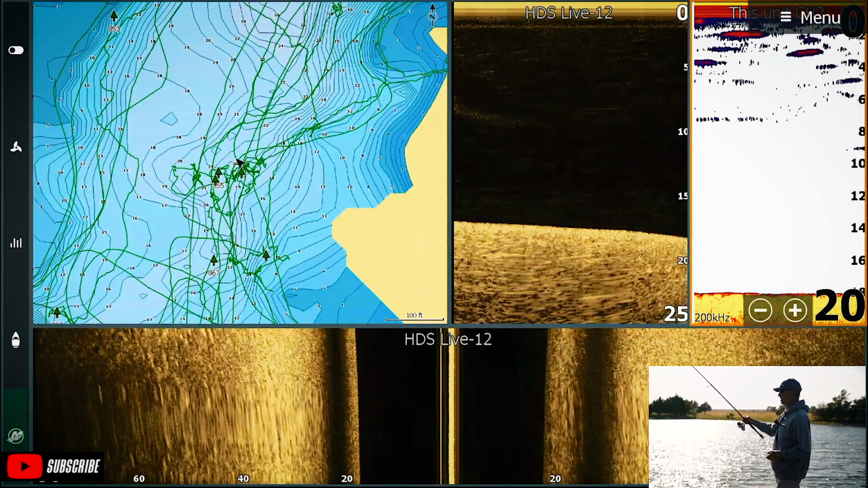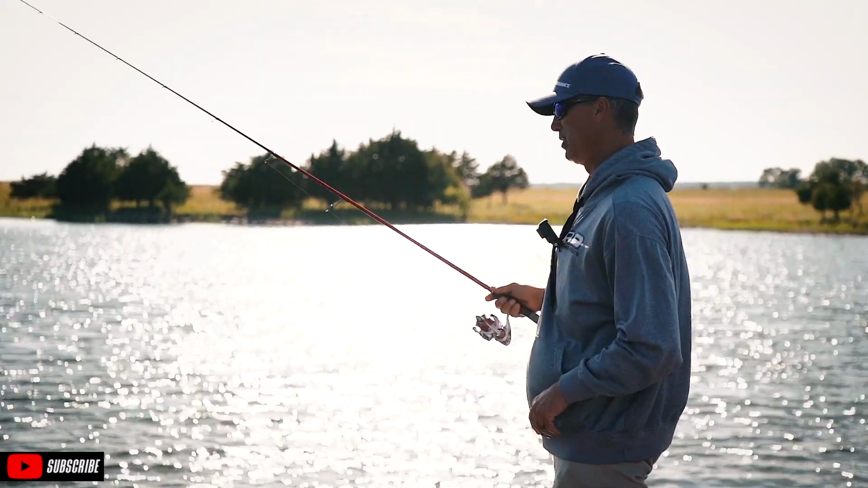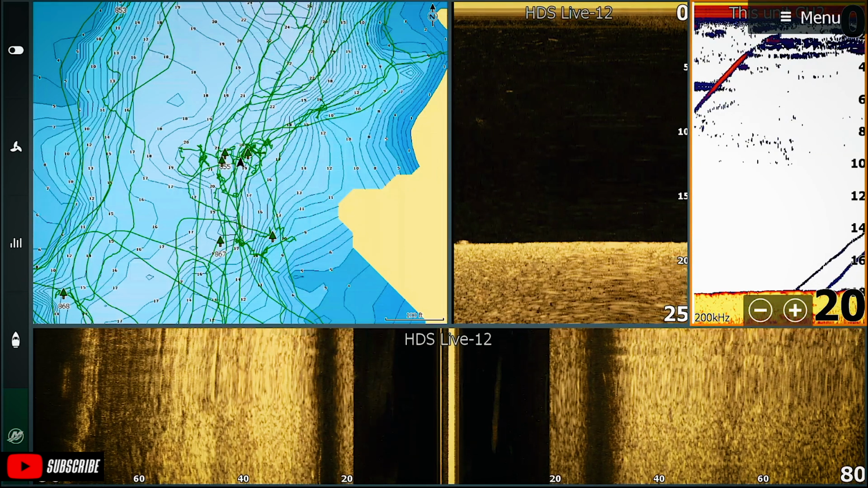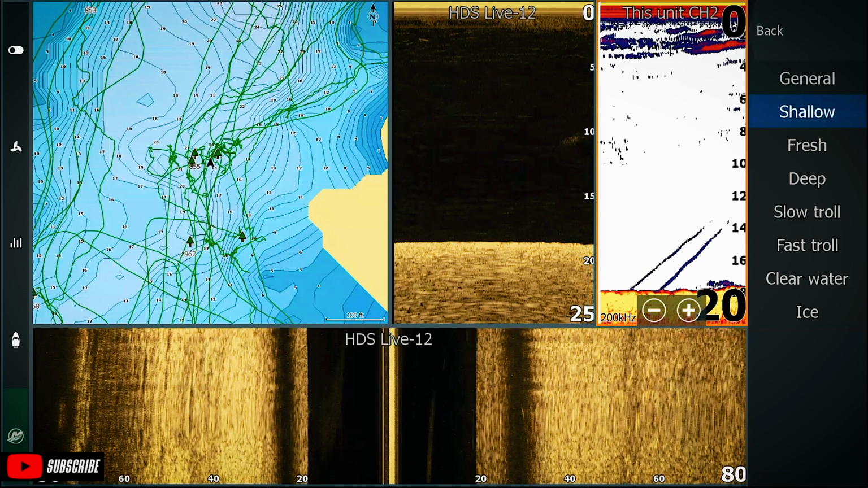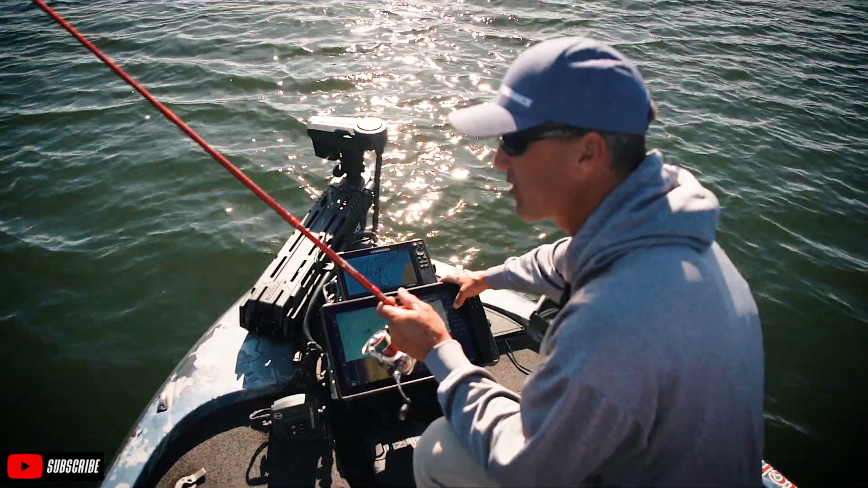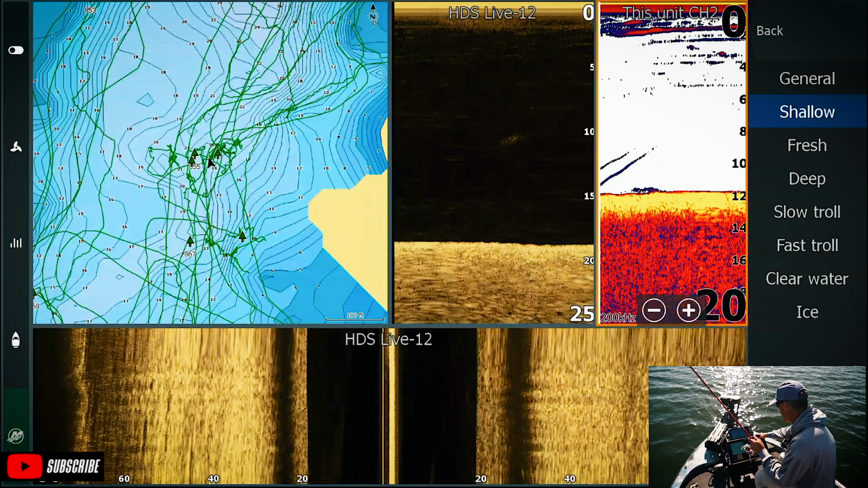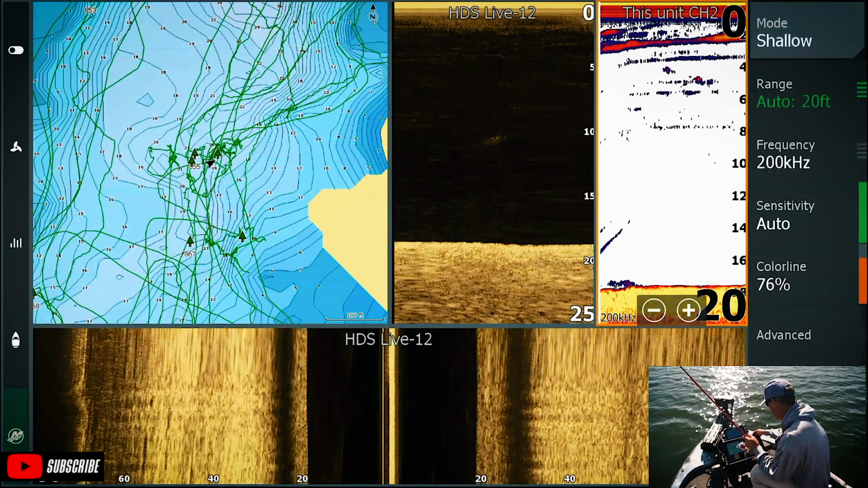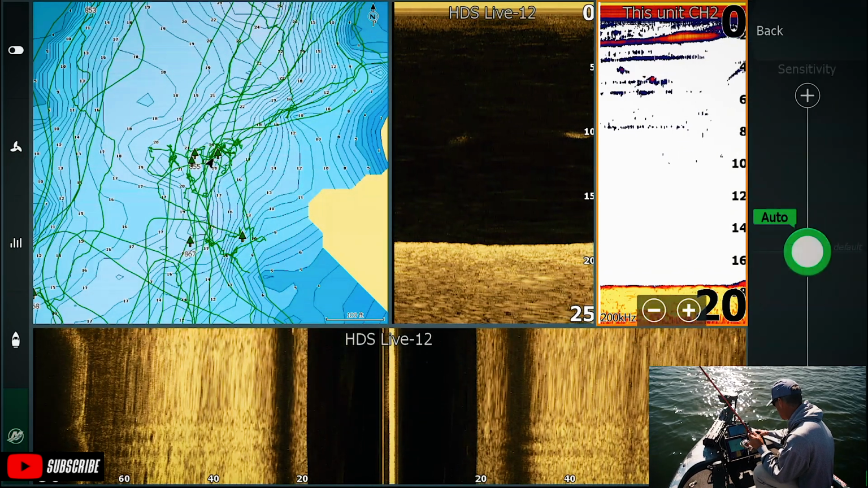Your Lowrance unit comes preset in freshwater mode. I'm going to show you guys right here. So I hit menu, mode. The unit comes in freshwater. Basically, freshwater is 0 to 400 feet. I put it in shallow. That's 0 to 100 feet. I'm never fishing deeper than 100 feet. I've got my range in auto. I got my sensitivity in auto.